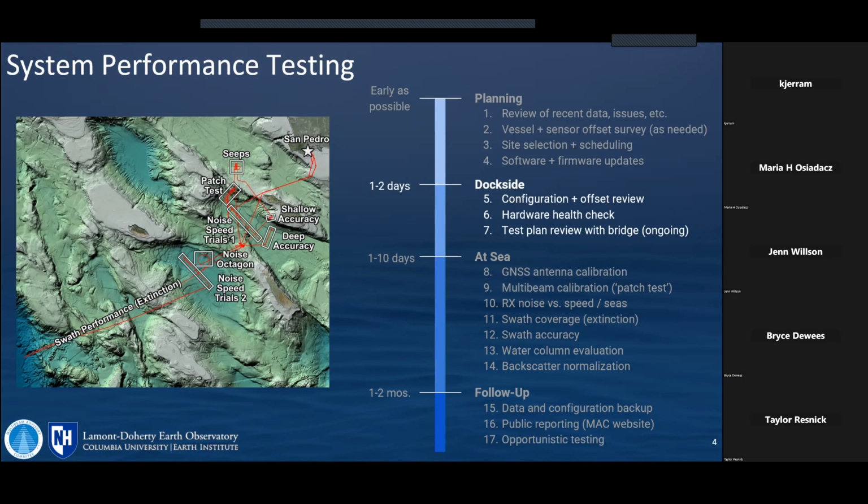And then we have a day dockside to do sanity checks. That's, for instance, this past year, that's when we discovered the burnt up TX cards. And so it's good we found that before we went to sea for a week. That's the final kind of dockside calibrations for antennas and that kind of stuff. And then just communicating with the bridge so everybody's on the same page about the plan, the weather.